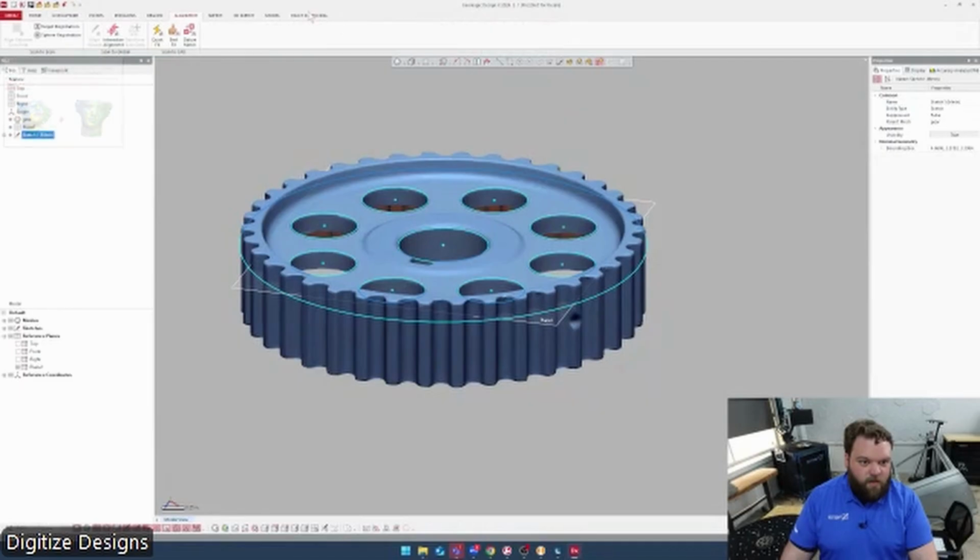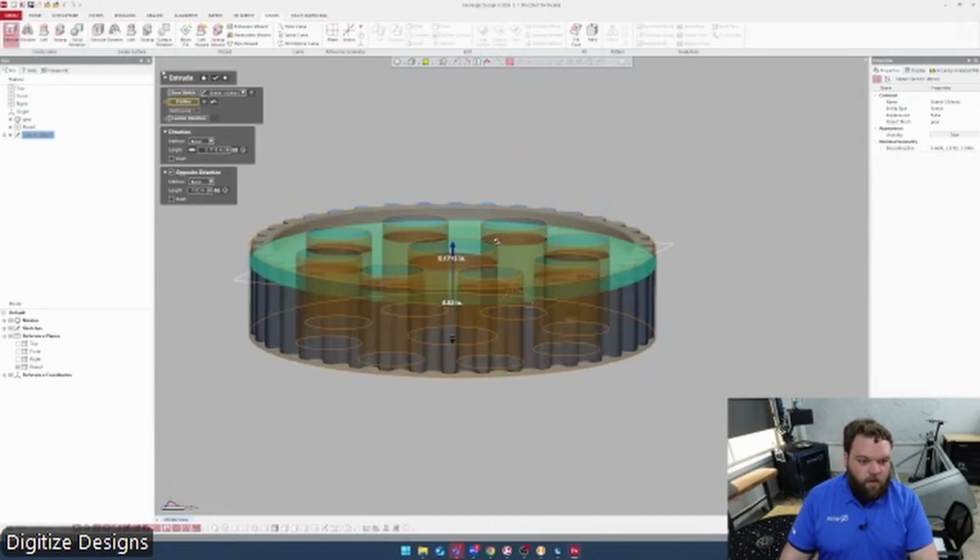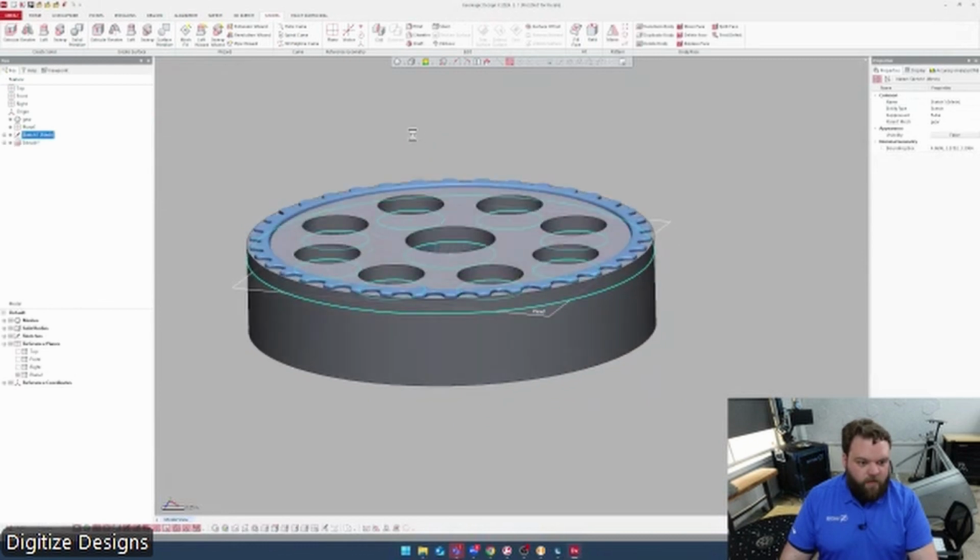There's not usually as much talking. It's usually just doing, and you can go really quickly and get some really cool CAD models really fast.